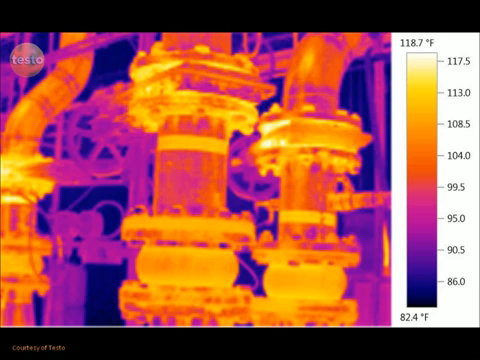Thermal imaging can be used in a multitude of different areas in industrial applications. Here we see a thermogram of distribution piping inside a refinery taken as part of a routine maintenance evaluation.